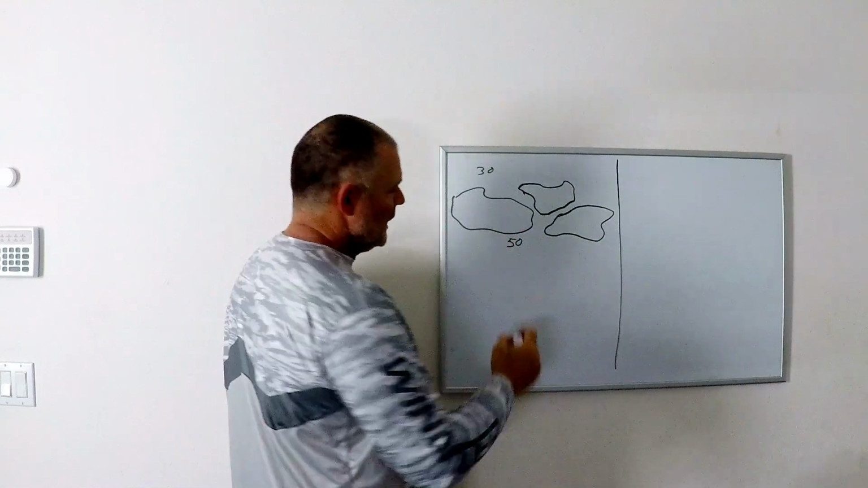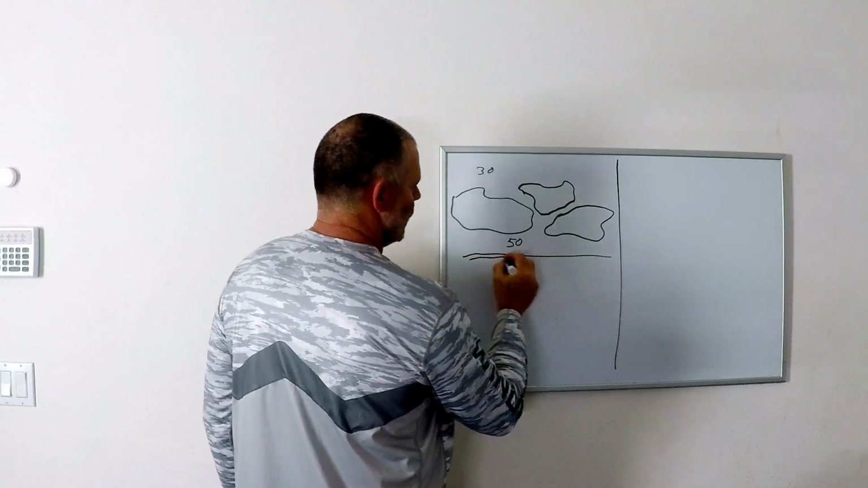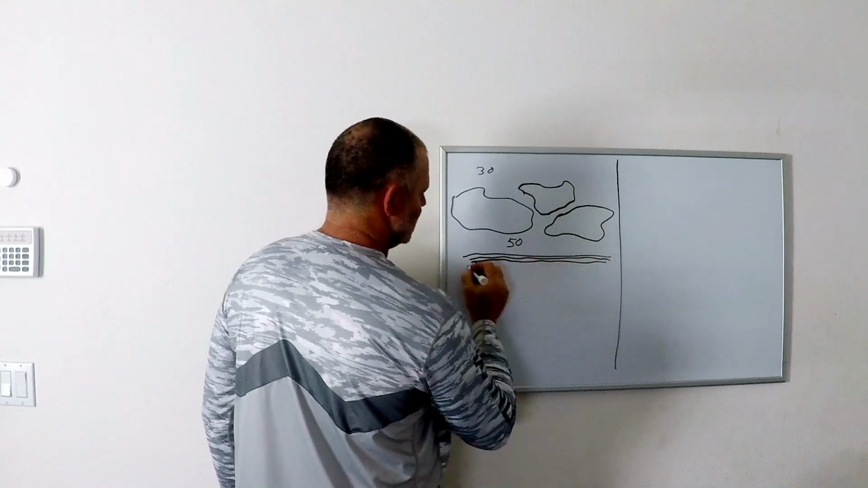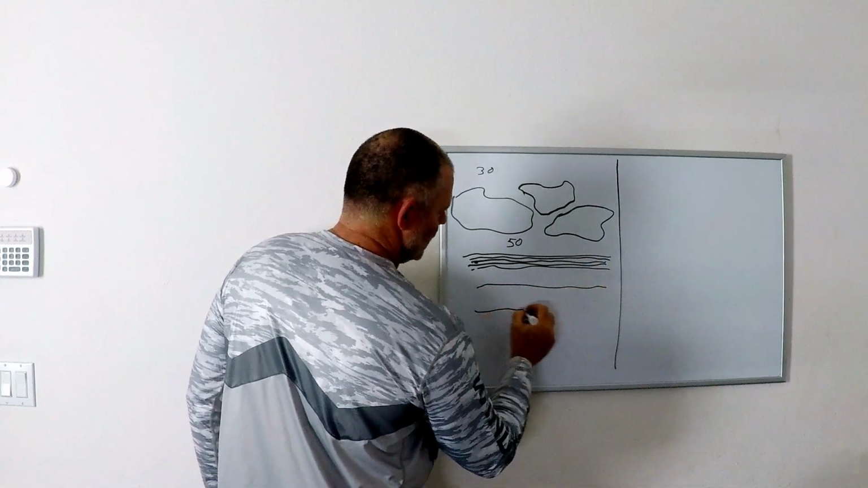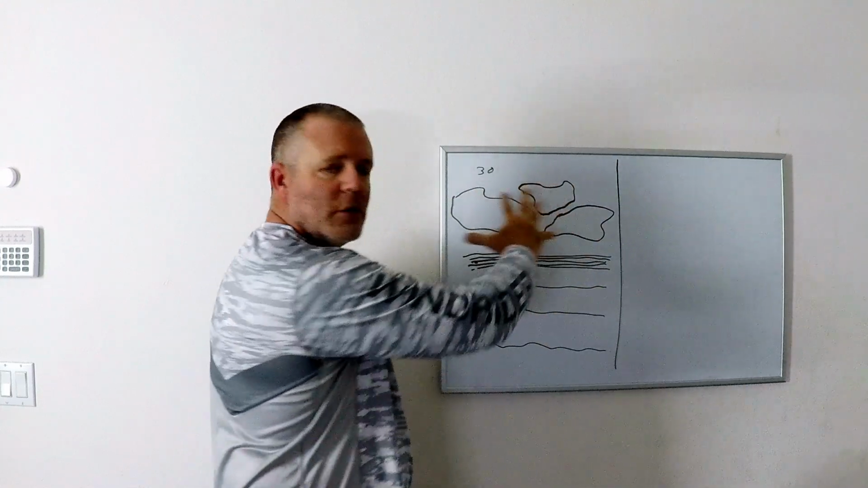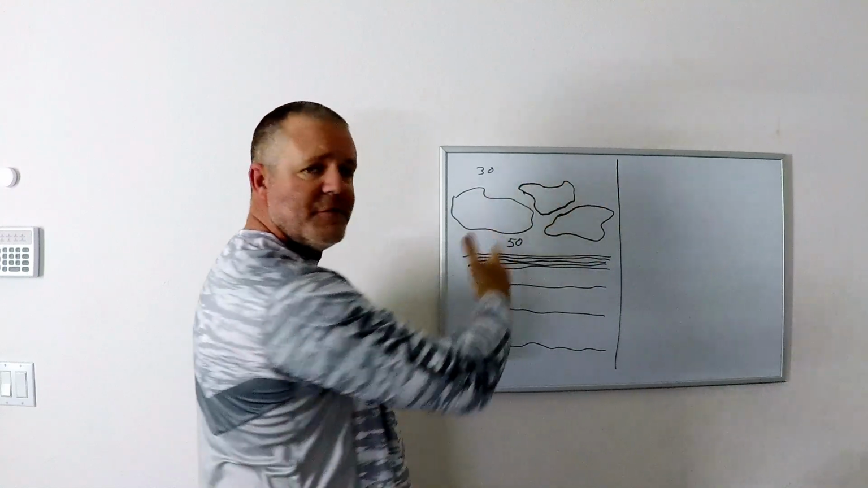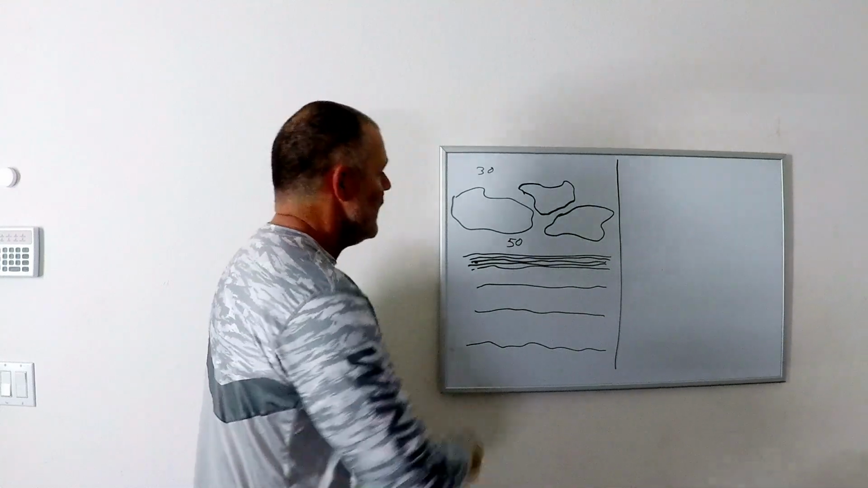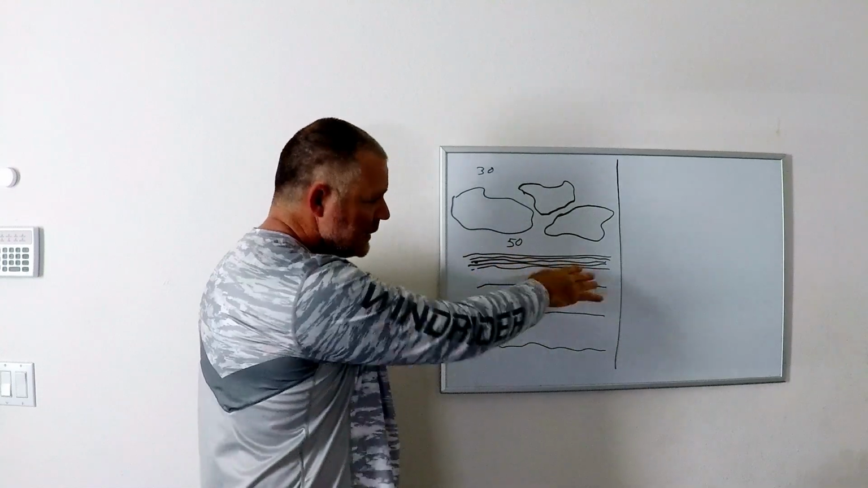Then on our GPS, we're going to start seeing lines. More than likely, we'll see tightly packed lines, and then our lines will start spreading out further. These structures right here are coral heads. They're defined. They were able to actually get that definition on the bathymetry of your GPS. Then once you start hitting the sand and the rock, it turns into these lines.